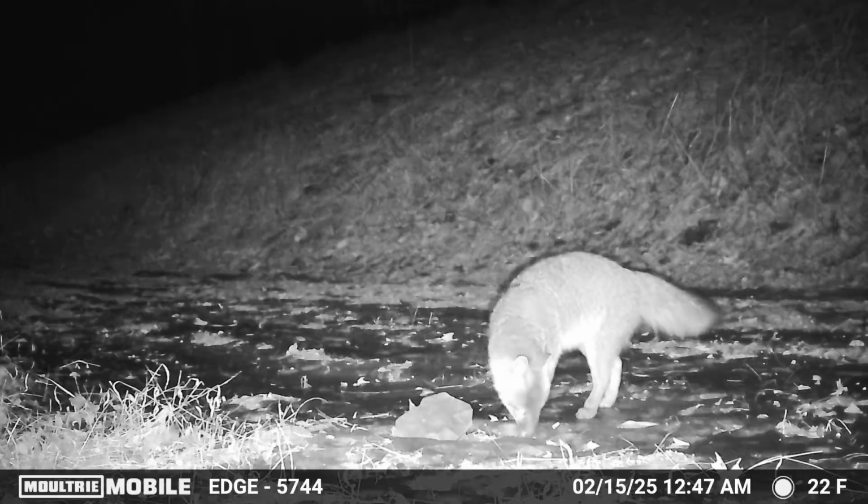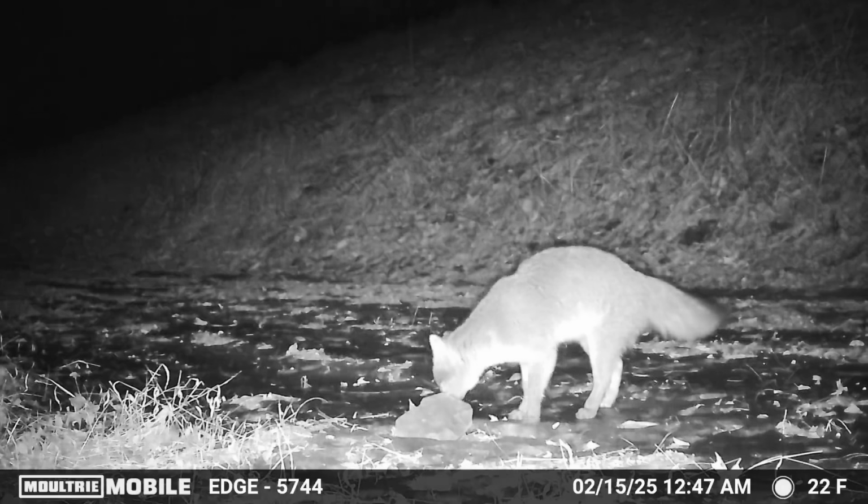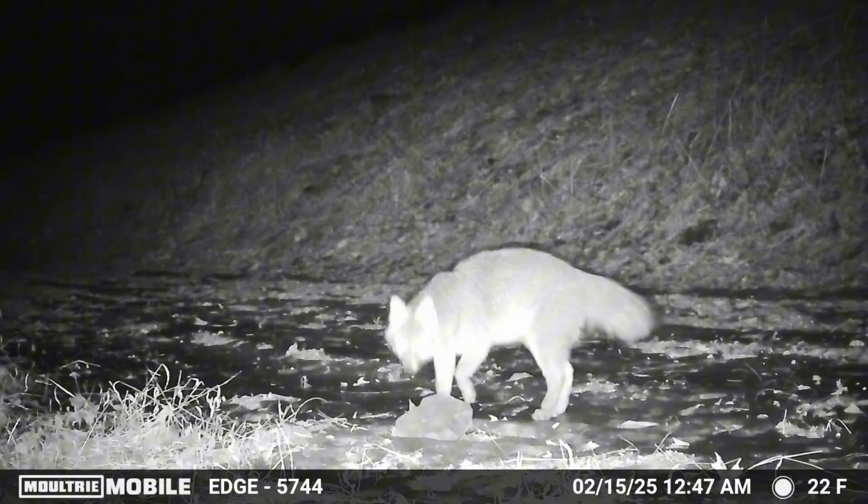That was a random house cat come by. That's the only time that I'd seen that house cat in this area. But here's Mr. Gray Fox back again, digging around, seeing if he can't get any shrimp loose from the ice.